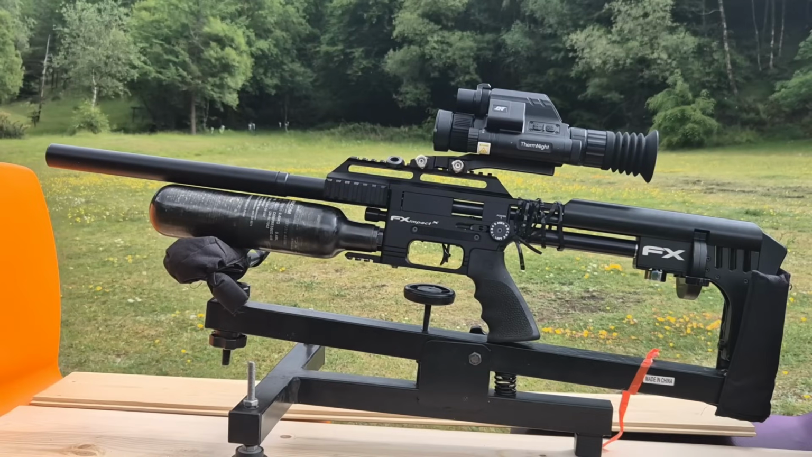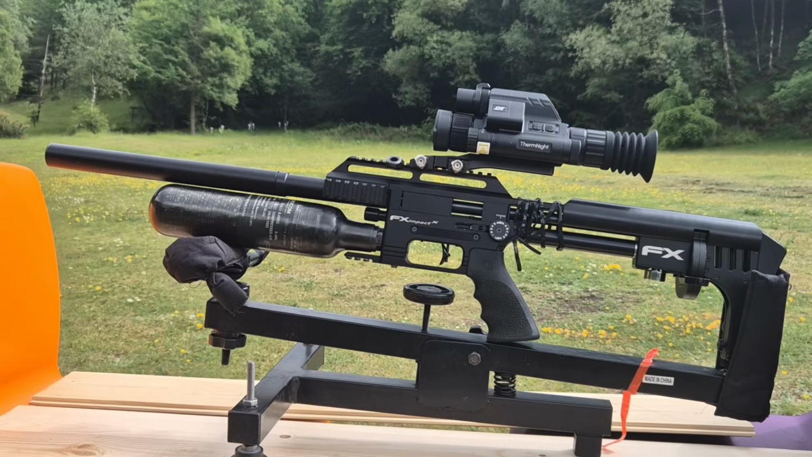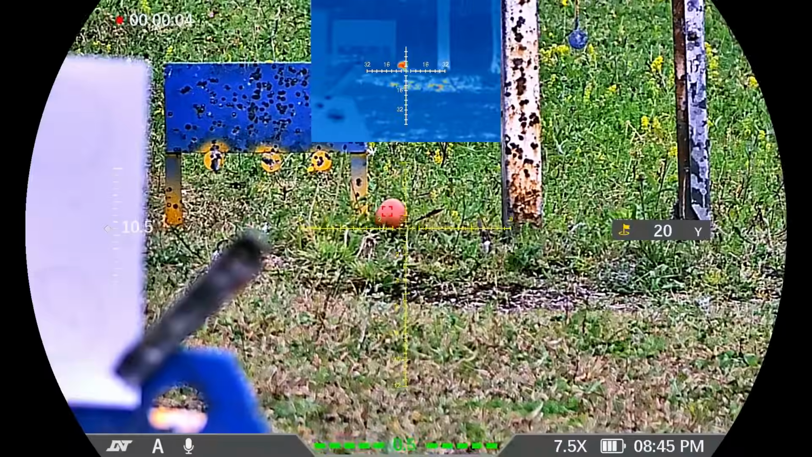Everyone who watches the channel will know that I'm old school. I like to dial each shot myself or use old over and old under. For some reason I decided to give these ballistic calculators a go. So you range find the shot, it moves the crosshair and you're ready to shoot. Wow. What have I been missing? Here's a few shots of it in action, then we'll head out hunting.